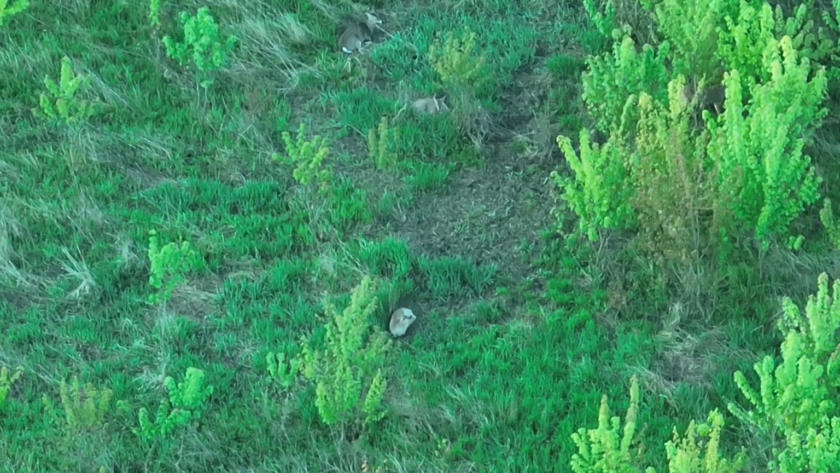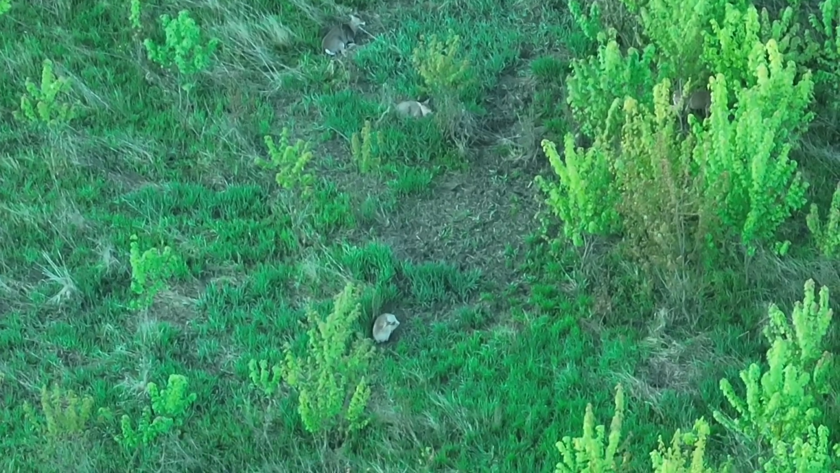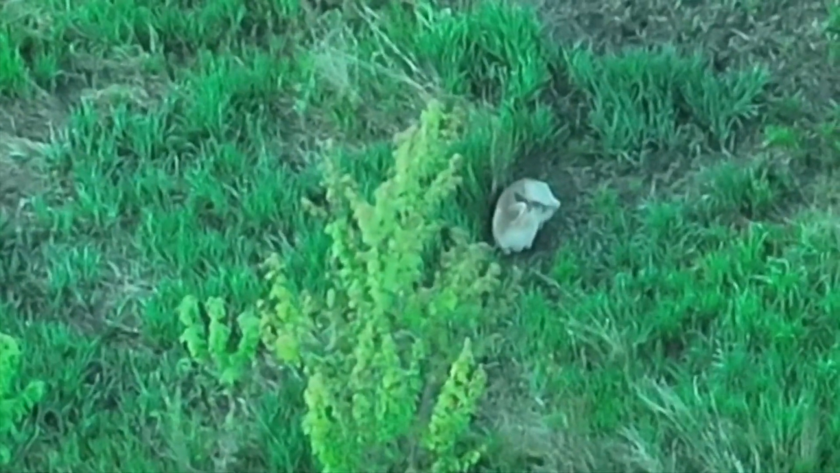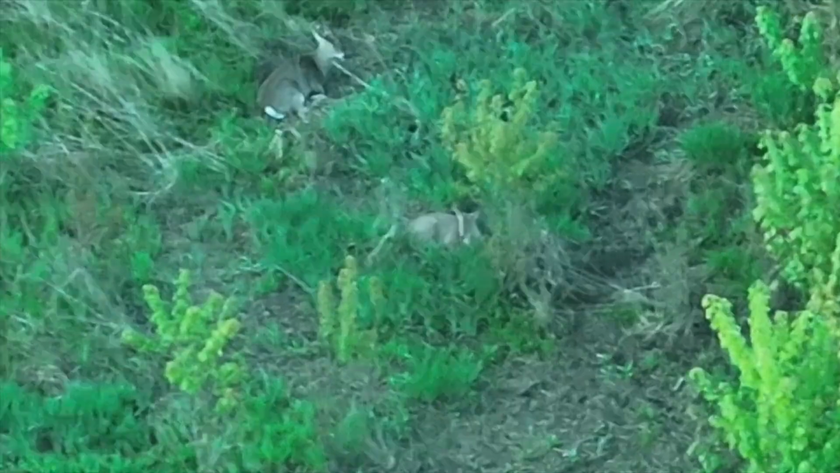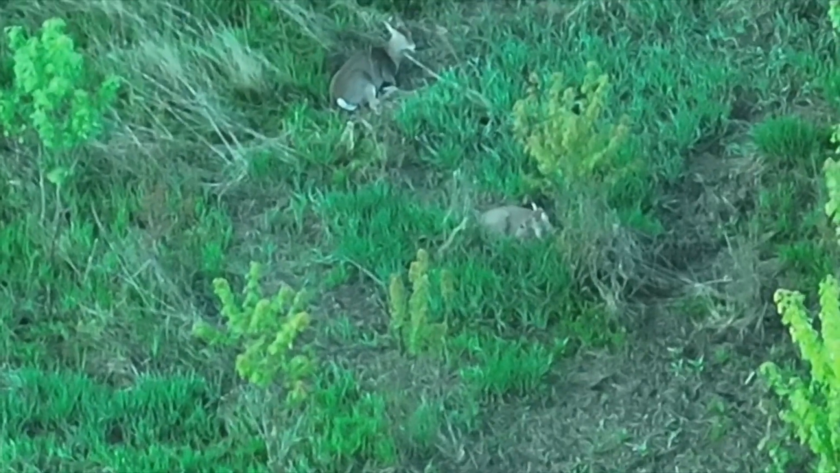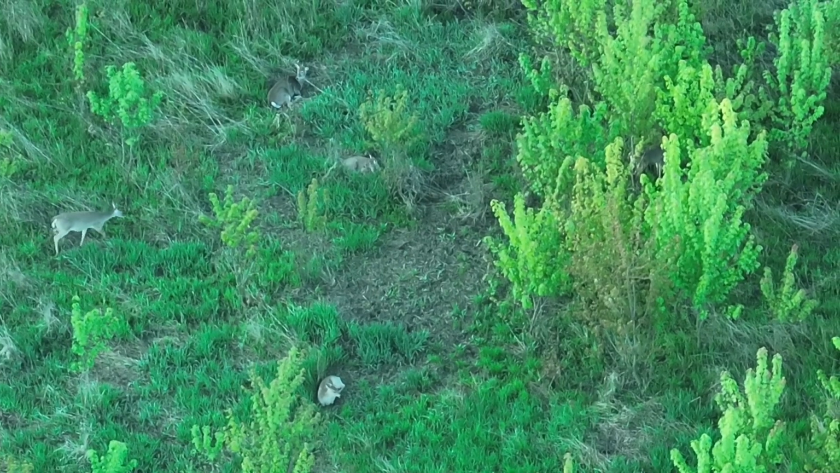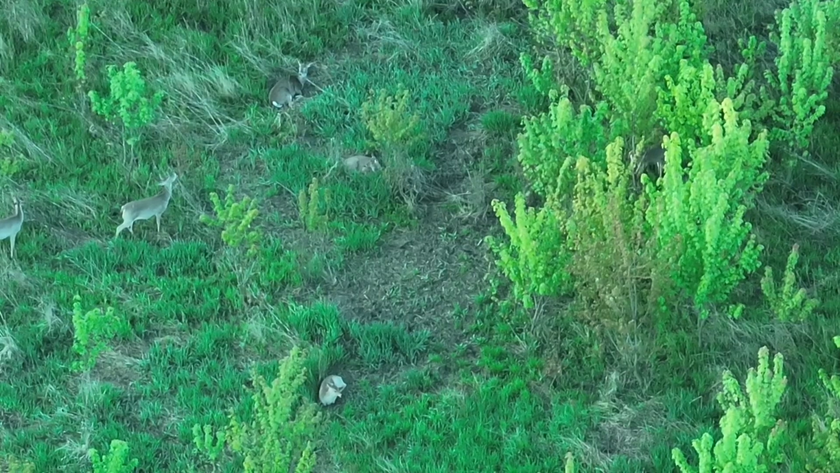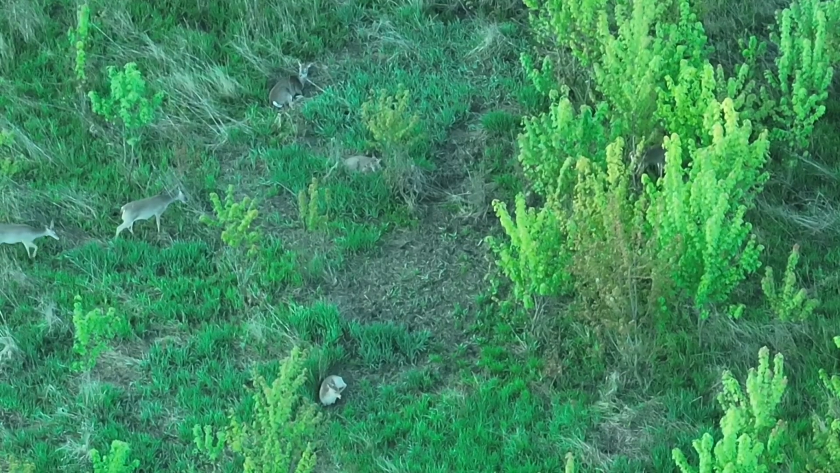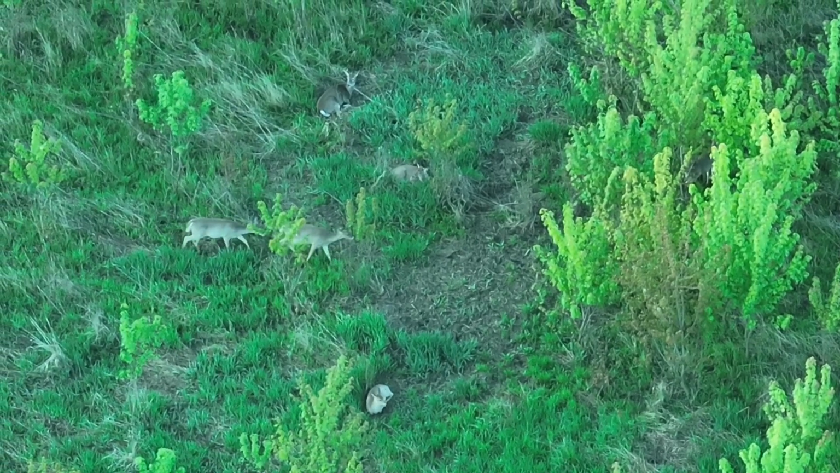Now there are 4 deer in this shot. The one on the right is kind of in the trees eating, but we have 3 does just laying in well-worn beds. There's doe number 1, there's doe number 2 and 3, and they're just relaxing. Deer number 5 comes in from the left. Remember, there's already one standing over there in the trees on the right. Deer number 6 comes in from the left. So we have 6 deer in the same frame.